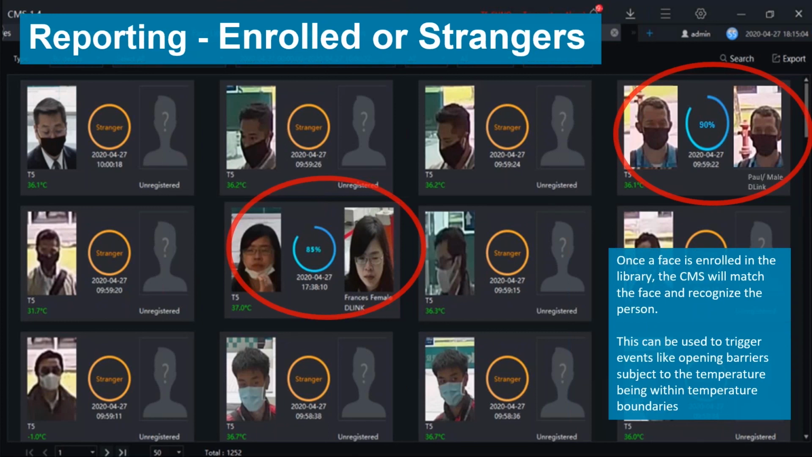There's also an enrollment system, so if you actually want the facial recognition to work, you have to enroll that person into the system as well. Otherwise, they'll just come up as a stranger. Once you've enrolled them, obviously that's up to you how you store that data and the processes behind it. But in order to enroll people, you generally have to give consent anyway, so you're sticking to the GDPR rules.